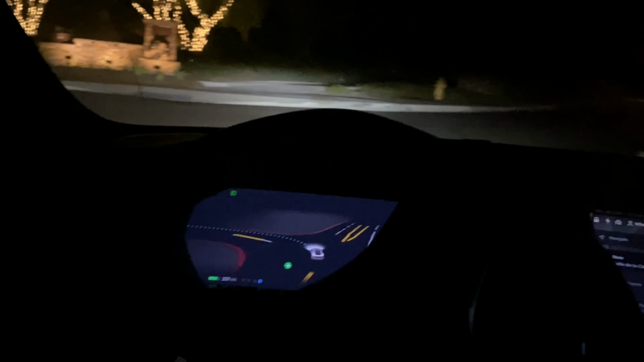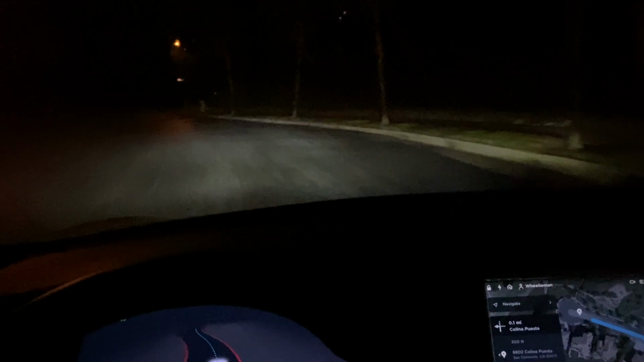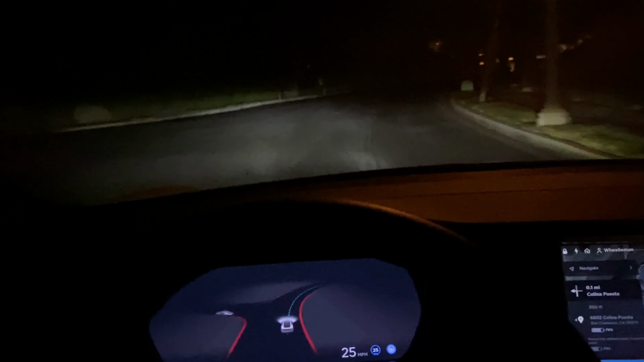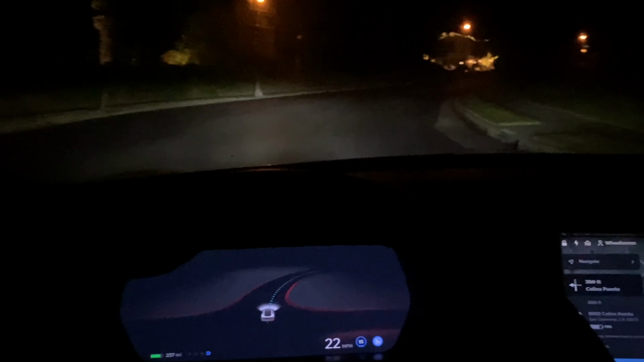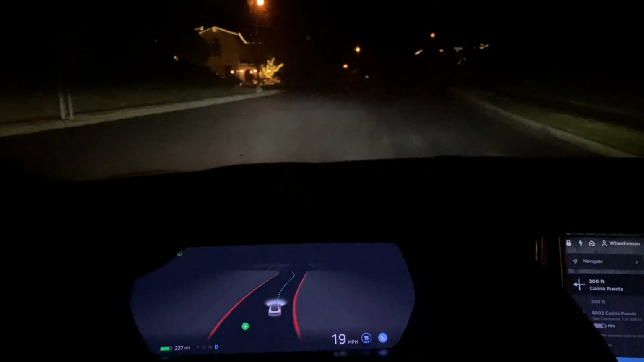So we're gonna start to hit houses, and I know the speed limit's 25, but man, it just doesn't feel that comfortable going this fast, especially once we turn on to the street where all the houses are. So I'm gonna drop this thing down to 15. This feels much more comfortable.